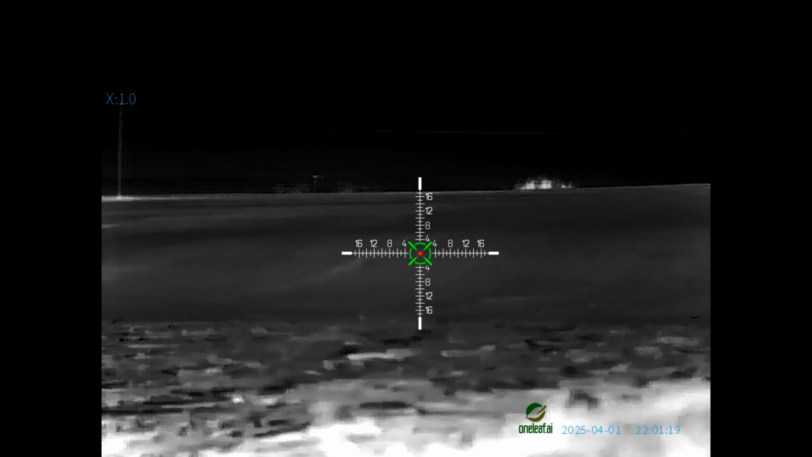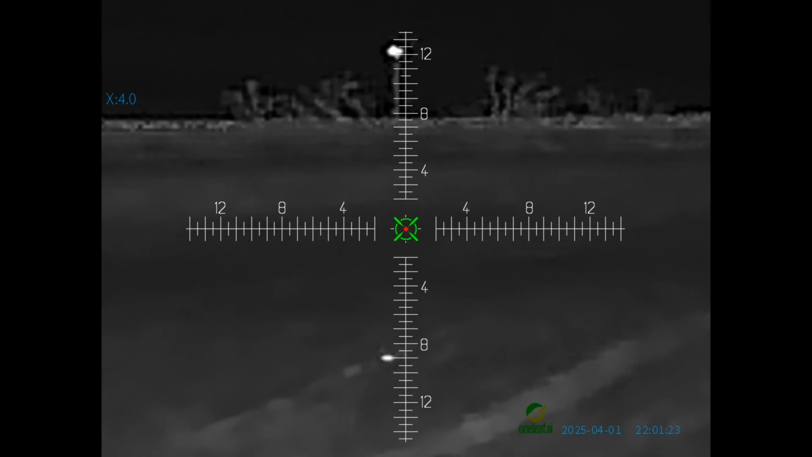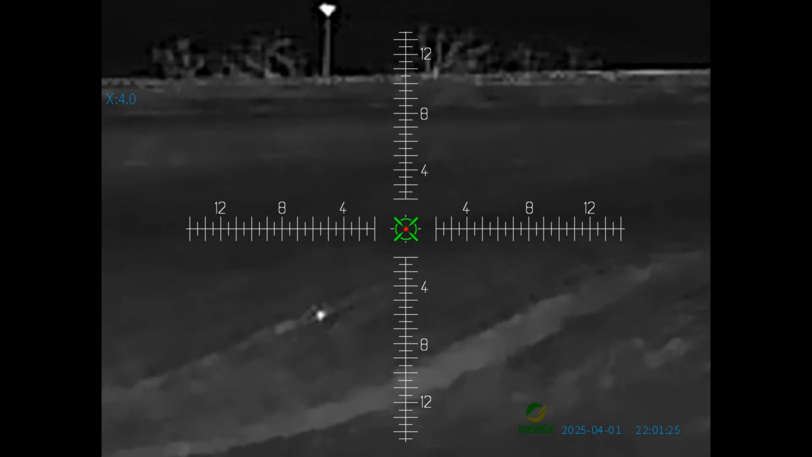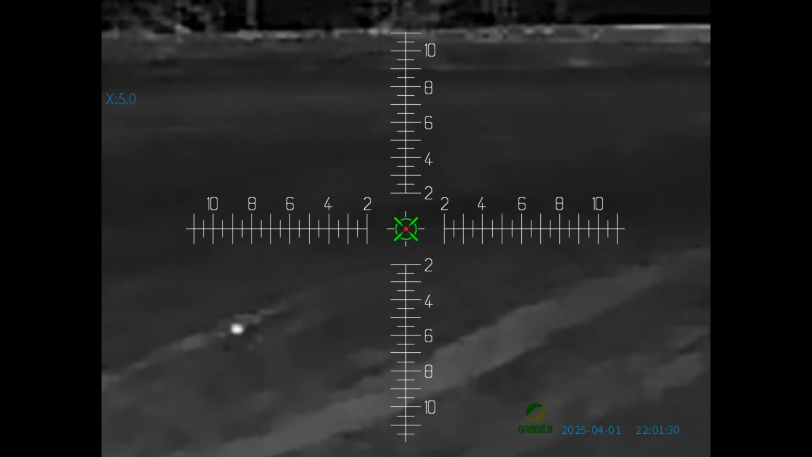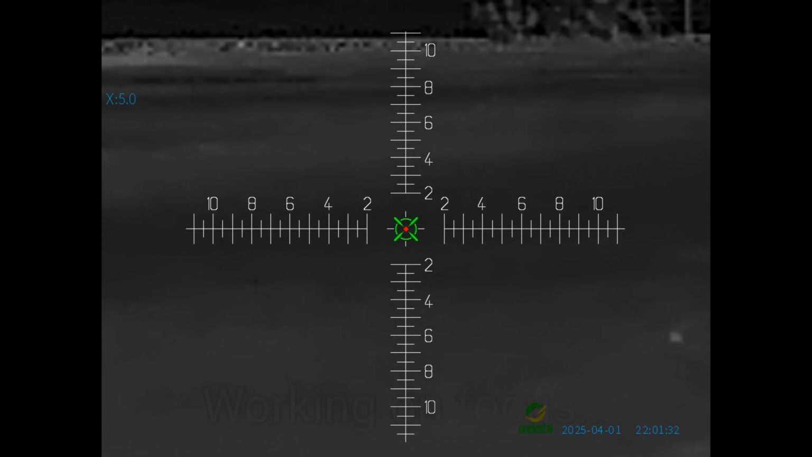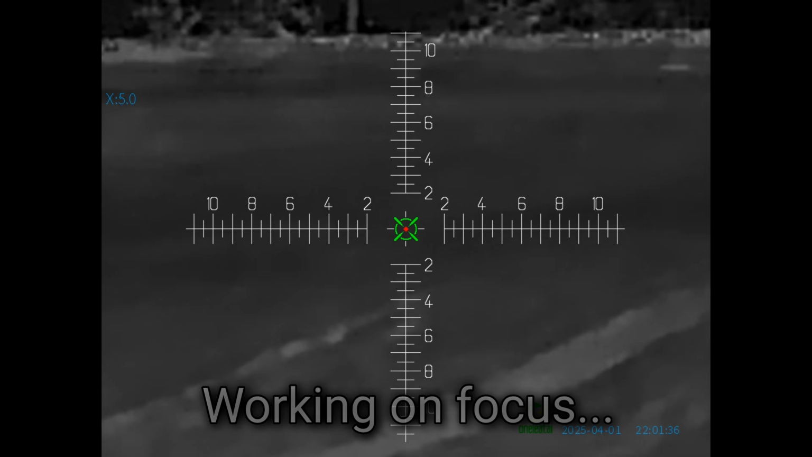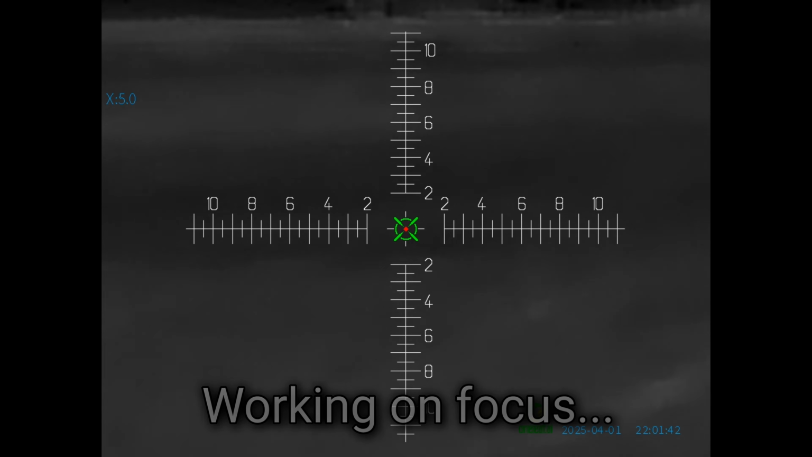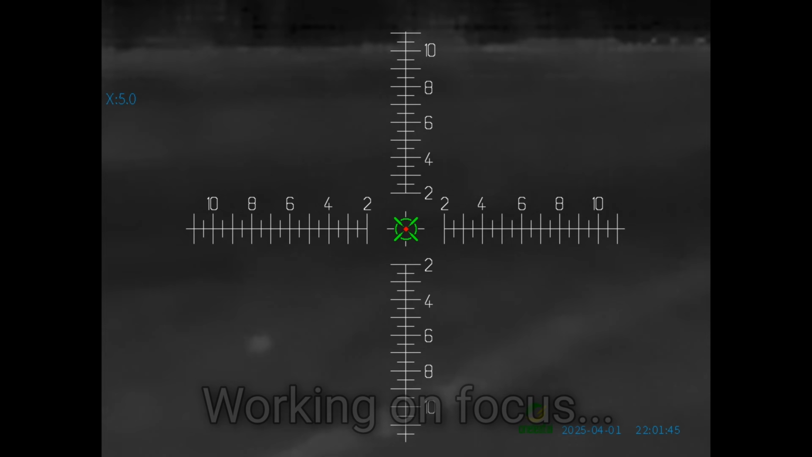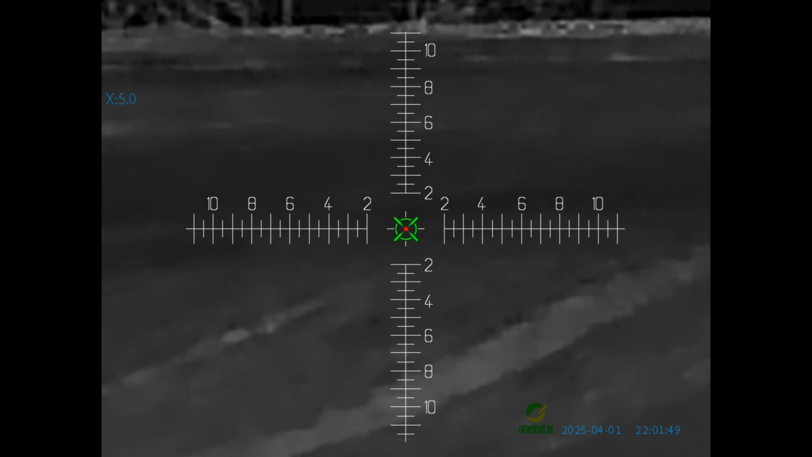I got better footage coming up shortly of different animals and me and all kinds of stuff, and even some cars driving by. But I was finding a lot of real small animals, like raccoon, possum sized, really far off. So you could kind of just see like a little hot blob moving around. But this first guy here was super small. I have no clue what it was, other than, I'm guessing like a rat or something, because it was definitely smaller than a raccoon or a possum. So that's my best guess, is that it's a rat.